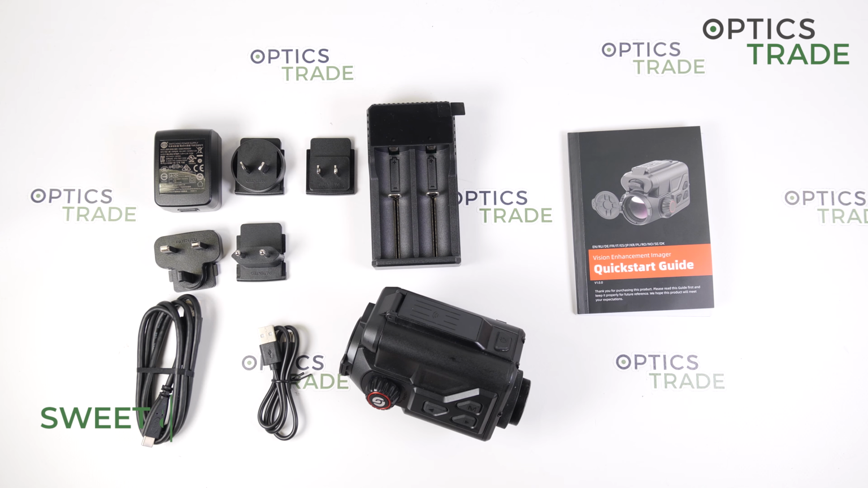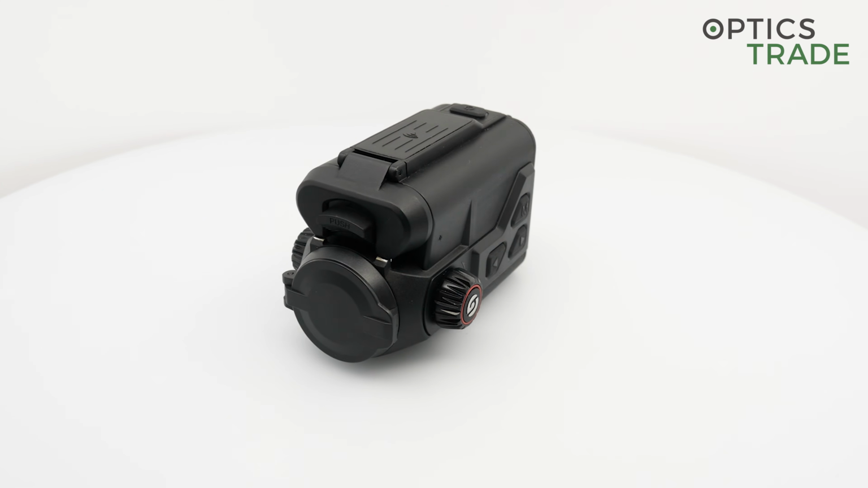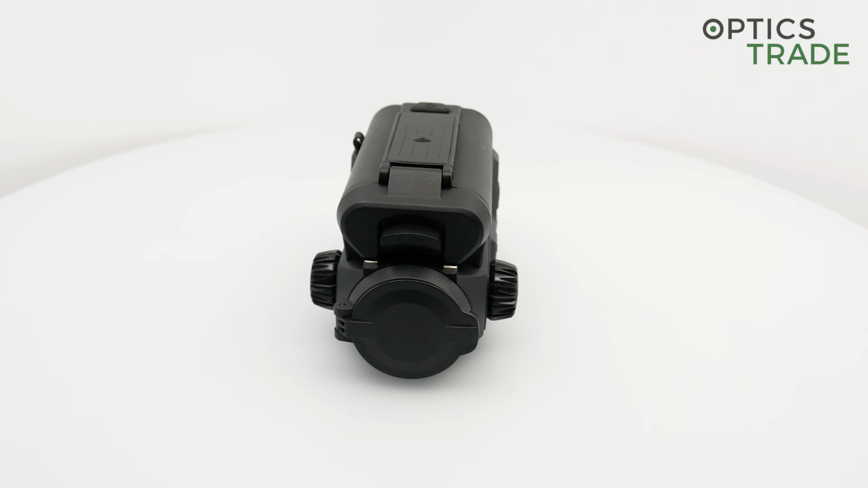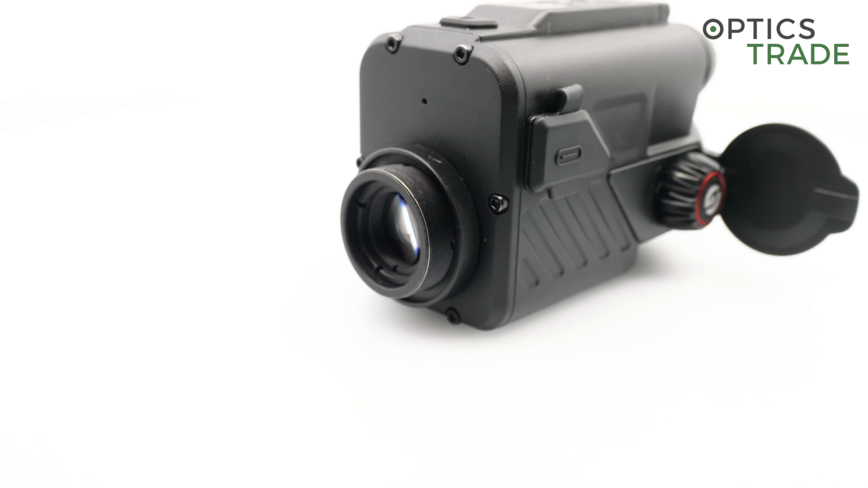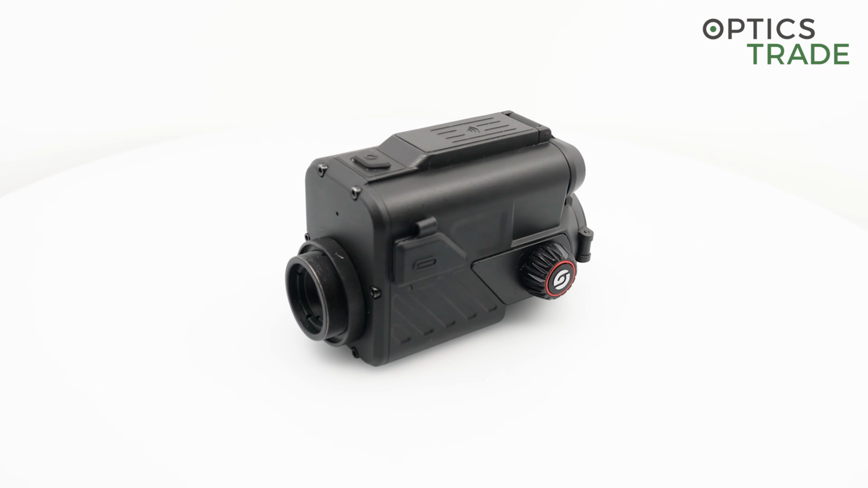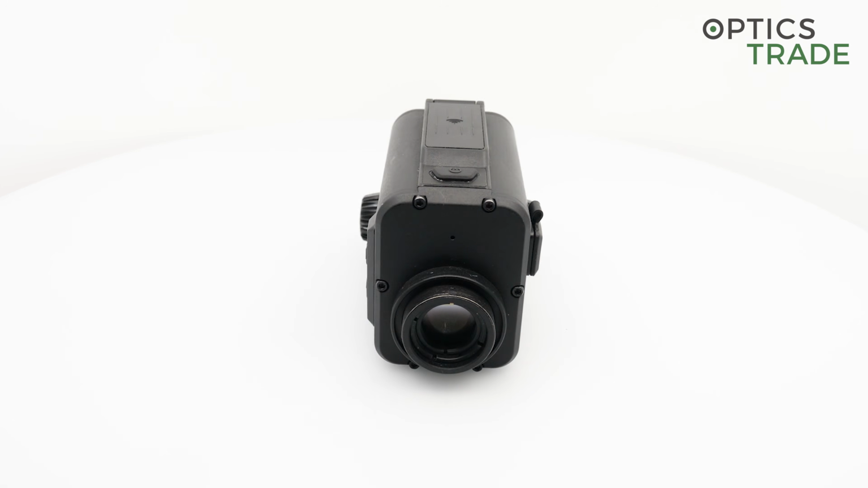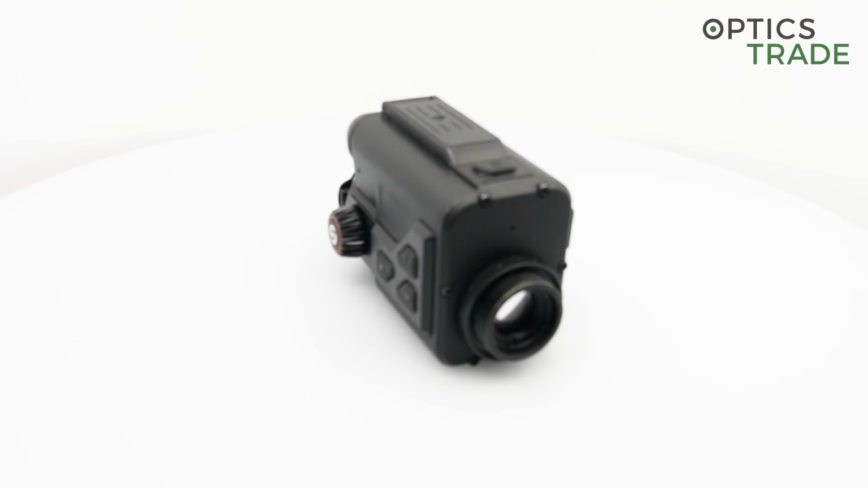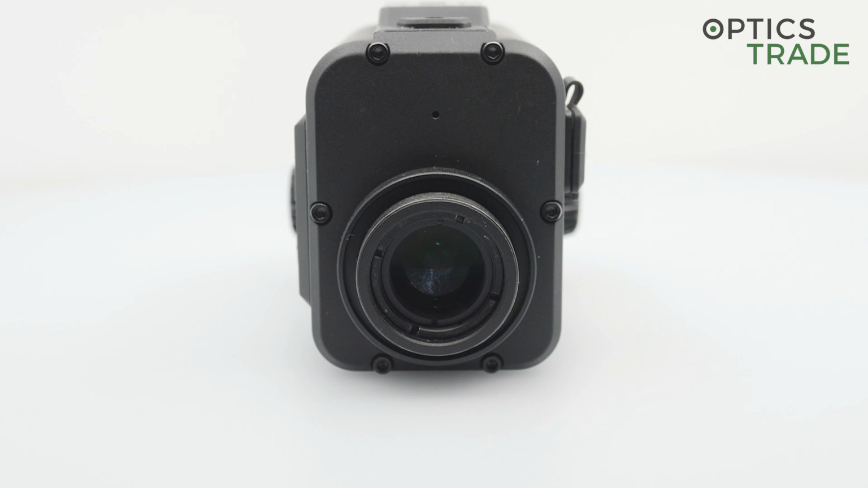Okay, now if I go to a short summary, first of all, the positives, and the biggest thing in my opinion is the price, which is one of the most affordable thermal clip-on devices on the market, but it without any compromises. With sensor resolution, it has the magnesium housing and many other additional features which can be found only on much more expensive devices, but not with this one. It has everything you need to have, which is nice to have on such a device.